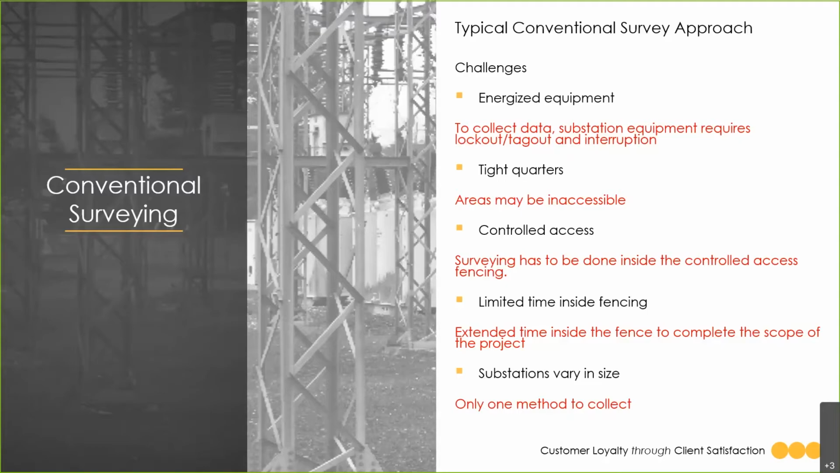Finally, with conventional survey, you're typically limited to one method to collect your data with that total station, GPS, your conventional survey methods.